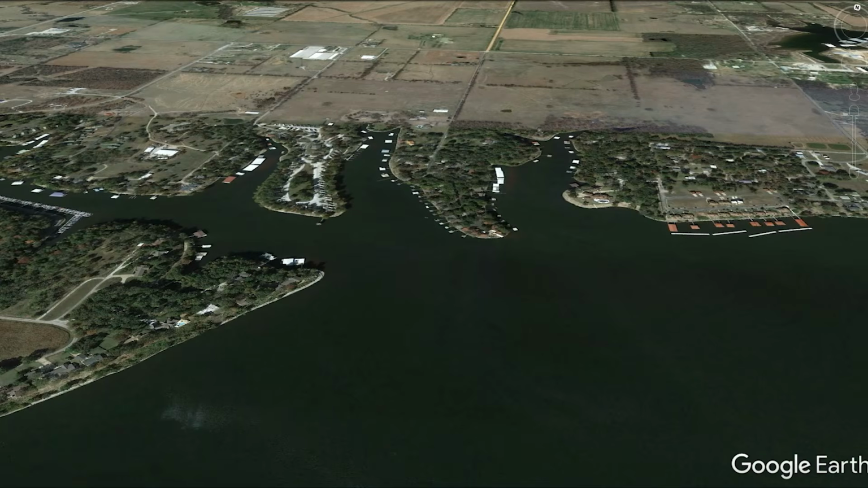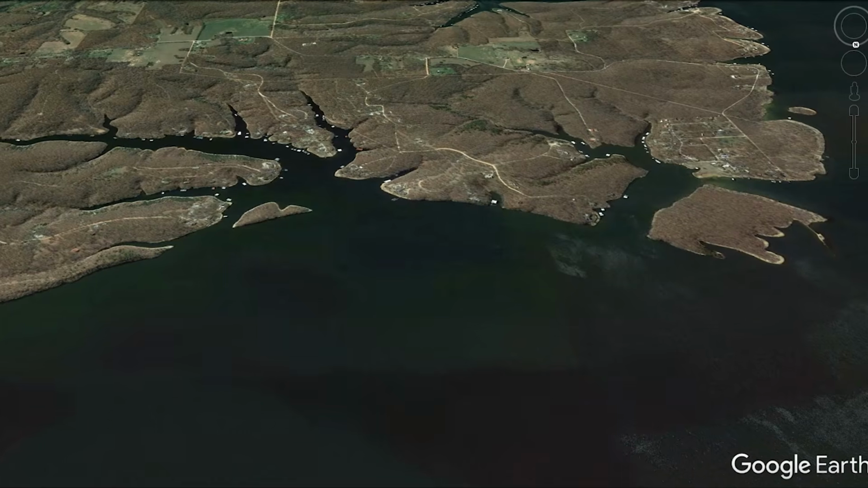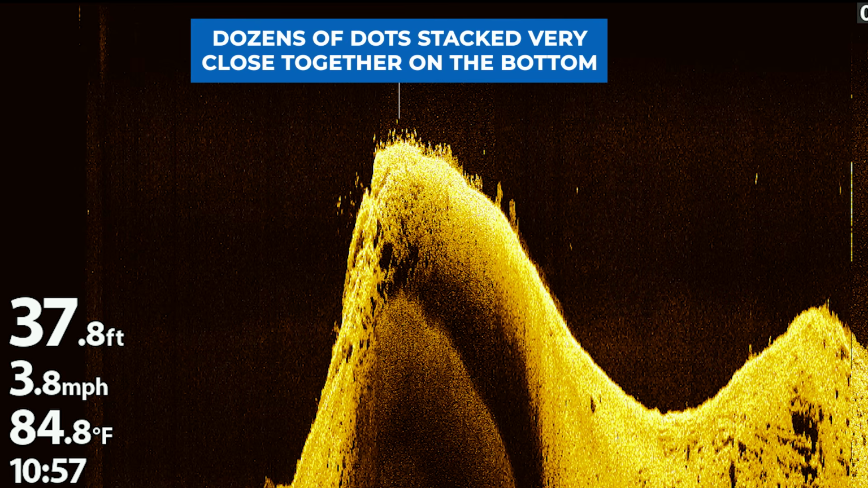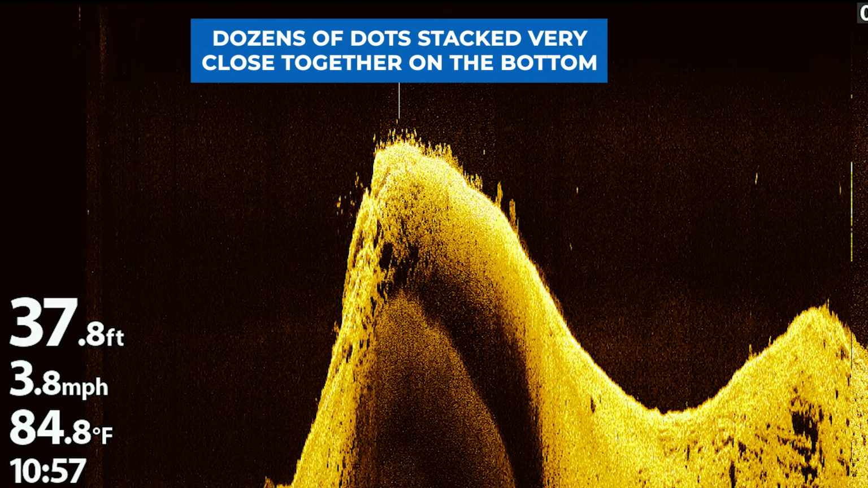Because I didn't see any bass on the lower end of the lake on these main lake points, I decided to run 2 to 3 miles up the lake and look at some different main lake points in a different section of the lake. I immediately started to see some fish sitting close to the bottom on these main lake points. In this image, you can see a ton of dots sitting very close to the bottom on the top of this point. Unlike the last image where the dots are spread very far apart, these dots are spaced too close together to be bass.